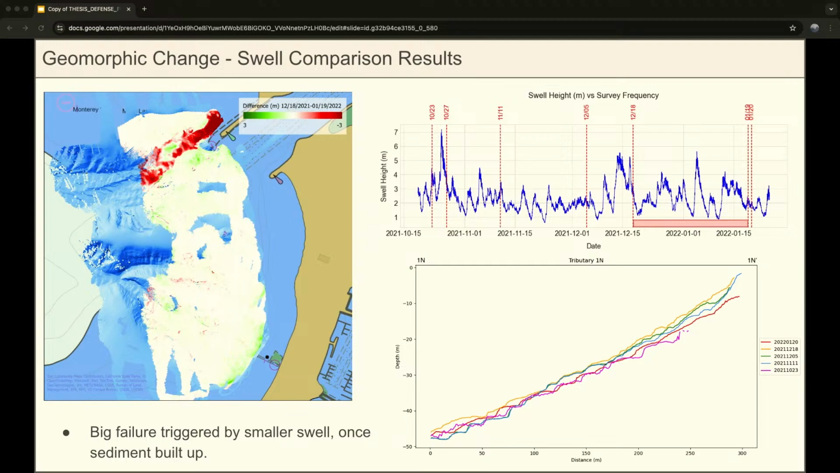And then as we saw that sediment build up through the fall and winter period, we had this time period here between December 18th and January 19th with these several significant swell events, but nothing as big as that first 7-meter swell event. And here we do see this big failure happen in the northern tributary region. And again, we see through this cross section that by then we had all this sediment that had built up. So basically, you had this smaller wave event trigger this big failure.